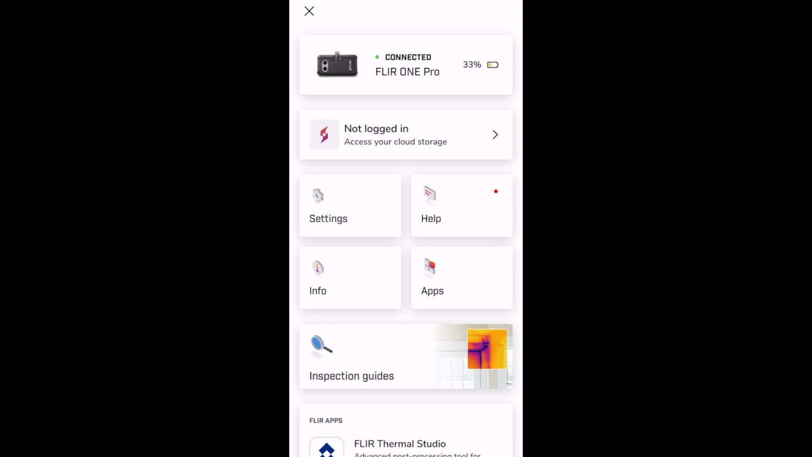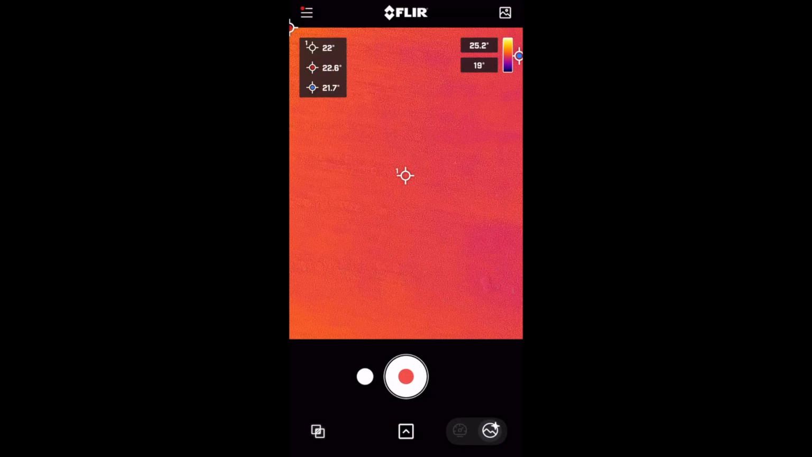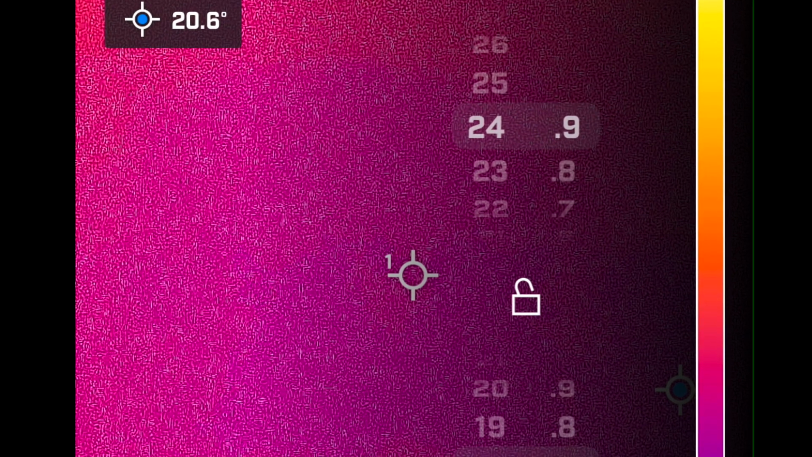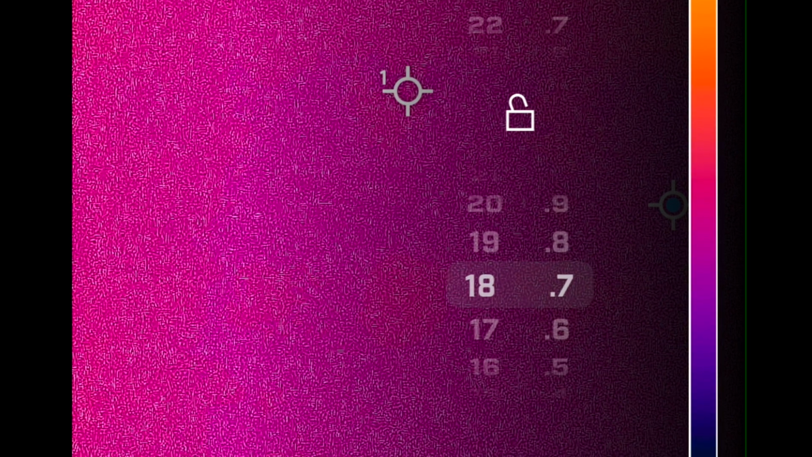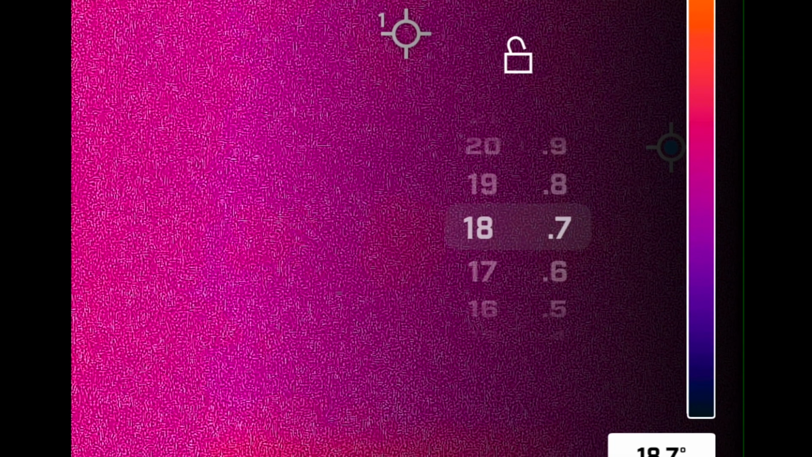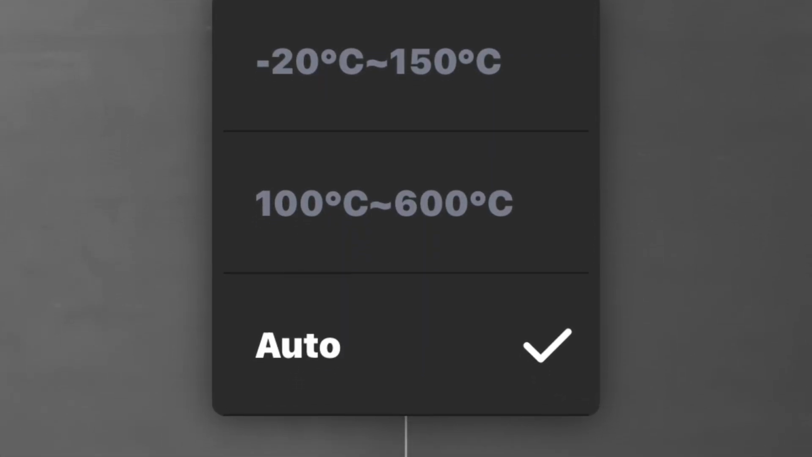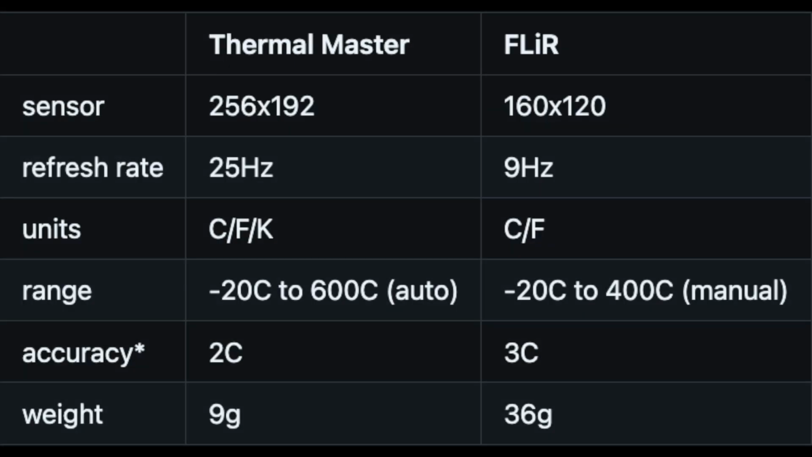With FLIR, the process is a bit shorter. You go to Settings, Emissivity, you pick whichever is the right one, and then you go back to the home screen and exit. The hot and cold tracking cursors are back where they were. Manual temperature range can be set to any value on FLIR, and it can be useful if you know roughly the temperature of the object you want to monitor, and you just want to note small temperature differences. On Thermal Master, there are only 2 temperature ranges that you can manually select, and you cannot enter any other values. Alright, now I'll quickly go over the pros and cons for each of the camera.